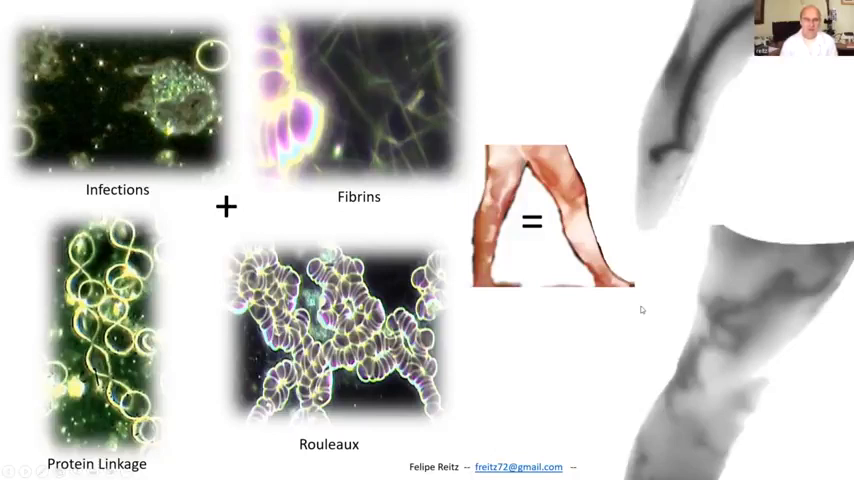If you look down, also protein linkage, as I showed at the bottom of the screen, excess protein in the blood, plus Rollo, which is also excessive protein in the blood. But every single one that's vaccinated would have some image like that Rollo, or even worse than Rollo. But before that, people that are shedding and people that are not vaccinated but received this effect of shedding would have a lot of the protein linkage, which is a precursor of this Rollo.